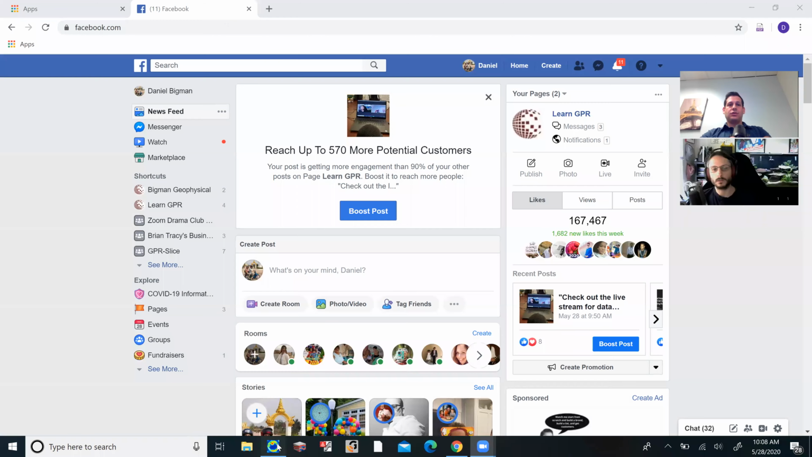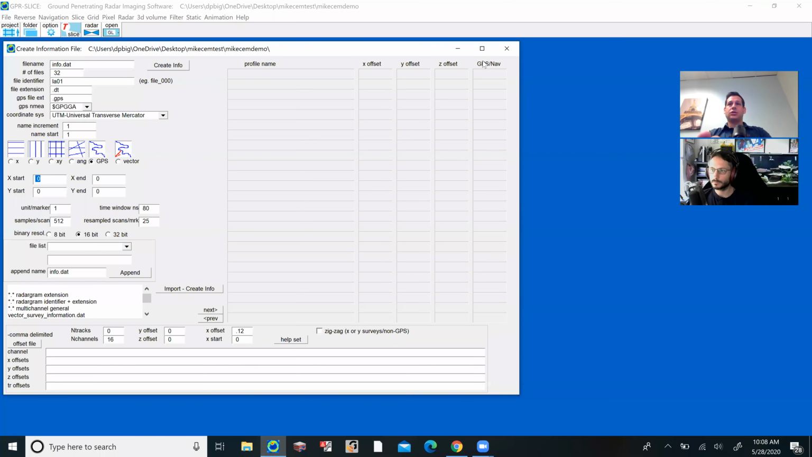I mean, that's the other big myth, I think, is that data processing has to take hours or days even in order to get what you want. And it's just not the case. And so what we're going to do today is I'll go ahead and share my screen, and we will pop into GPR Slice software and run through the process and see how long it really takes to get some data that's viable.